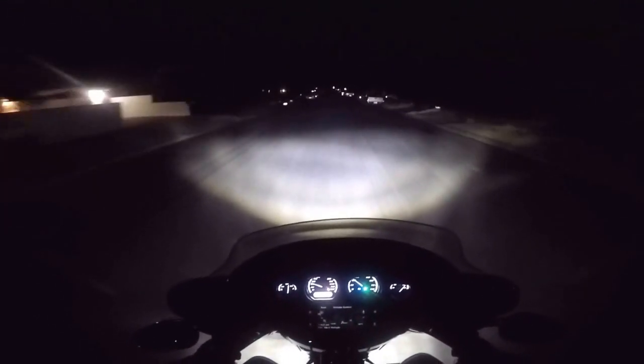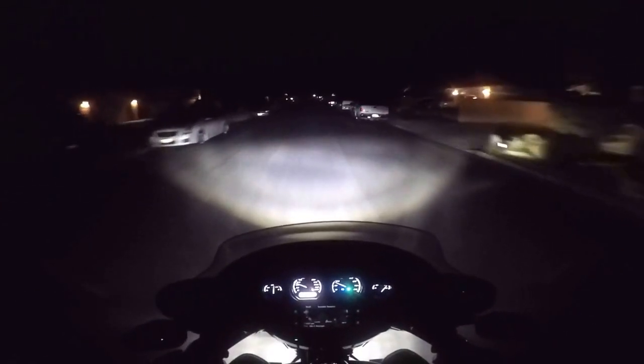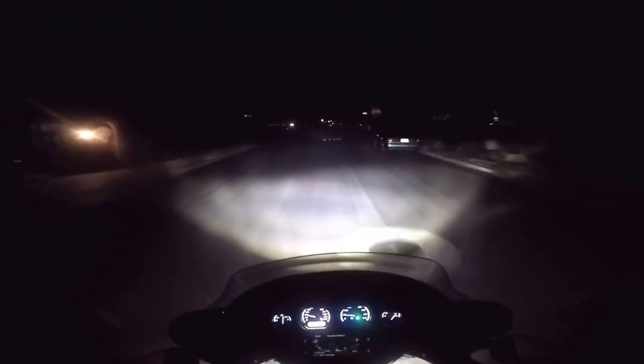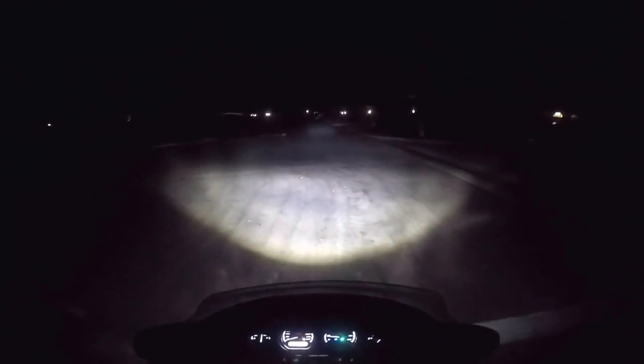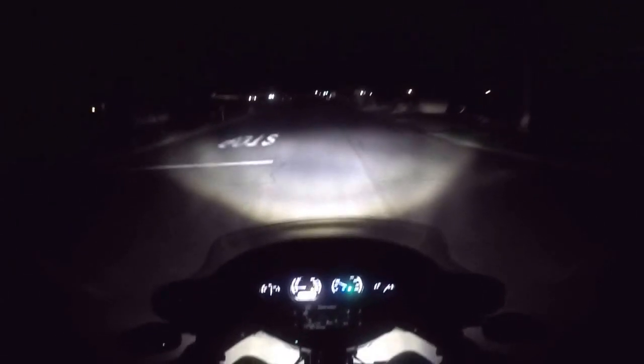And the high beam just lights up, has to be 500 yards. It gives you a lot of confidence at night that you're going to be able to be seen and be able to see where you're going. Even on low beam, just fantastic.